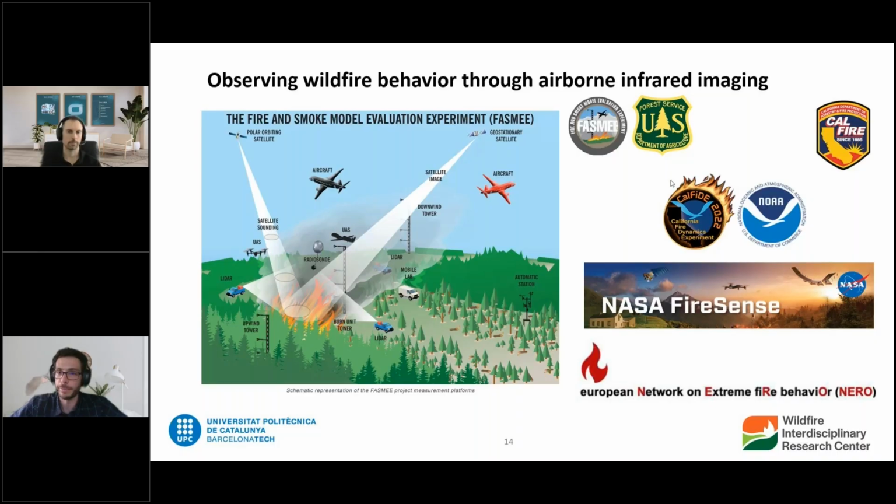That figure comes from the FASMEE project, which is one we're tightly involved in, led by the U.S. Forest Service. We've also collaborated with other partners, other agencies in efforts like this. We've worked with CAL FIRE, for example. I'll show some data we collected with them later on.